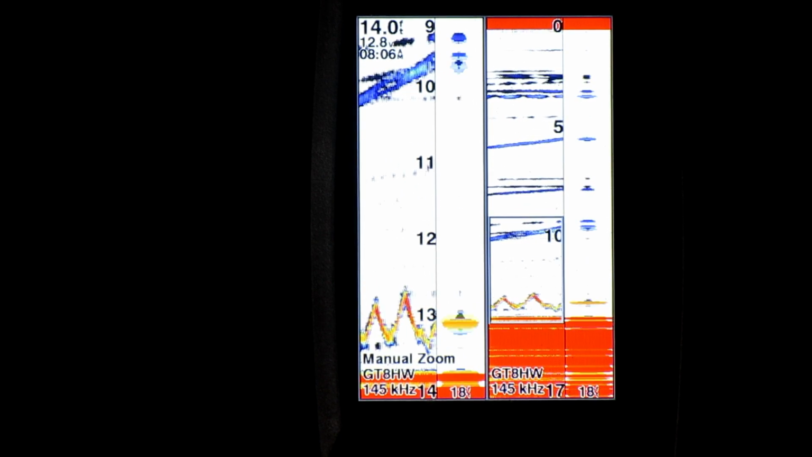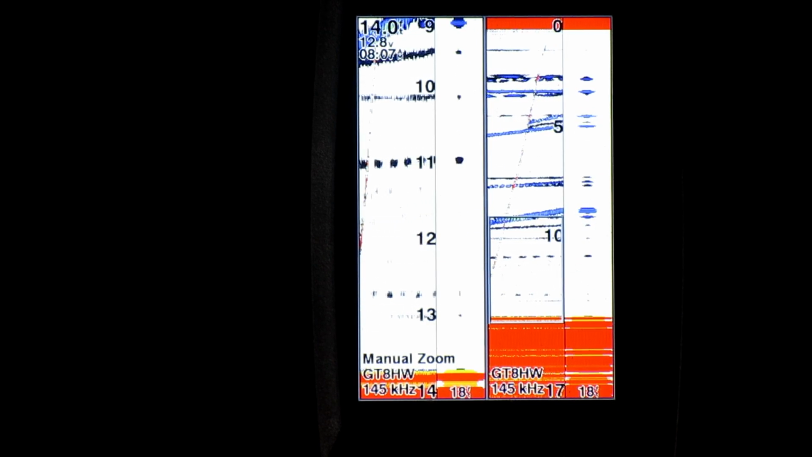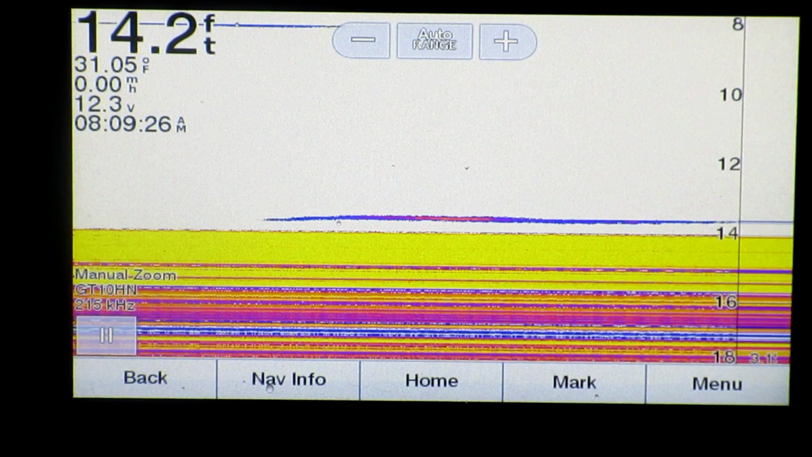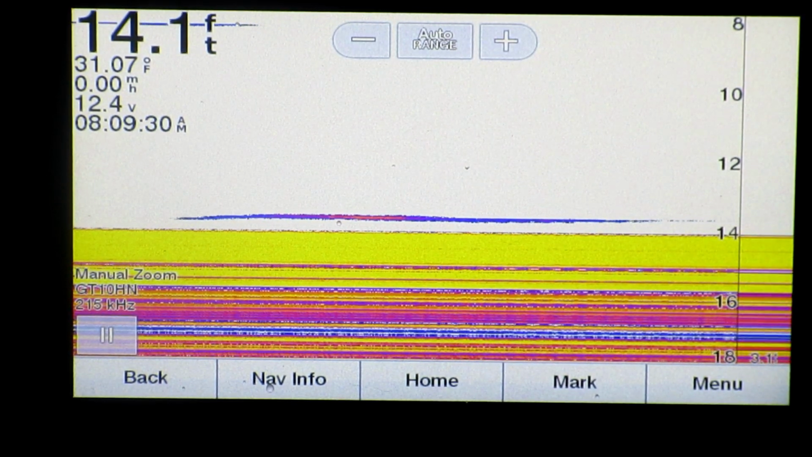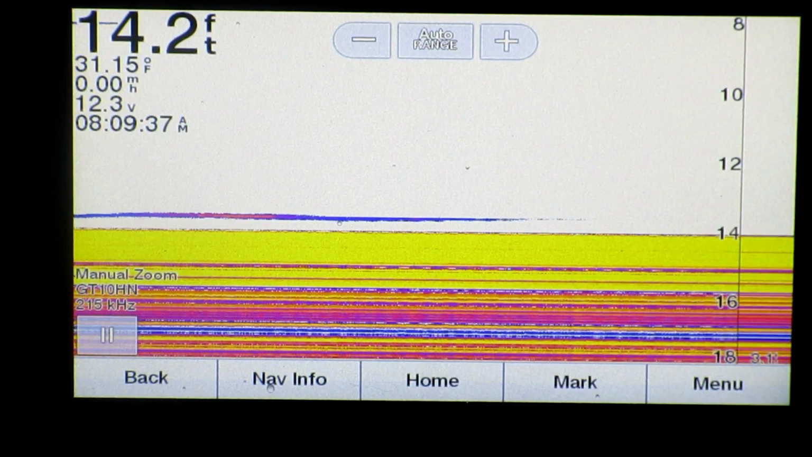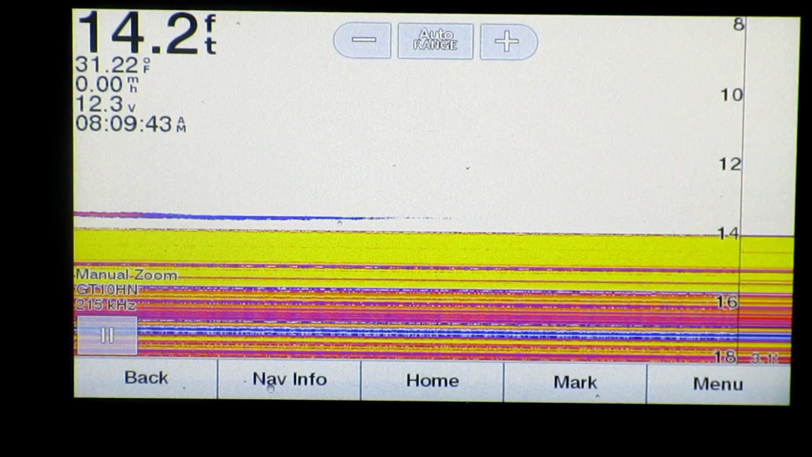So that's the Striker 4, and next I am going to step up to the Garmin CV73 unit. Alright, so now I'm going to the Garmin CV73 unit. This particular unit, I bought it as the Panoptix Ice Bundle kit, which comes with the Panoptix transducer and handle, as well as the ice transducer. I've already done a video on the Panoptix setup itself. I'm just concentrating today pretty much on the ice transducer.